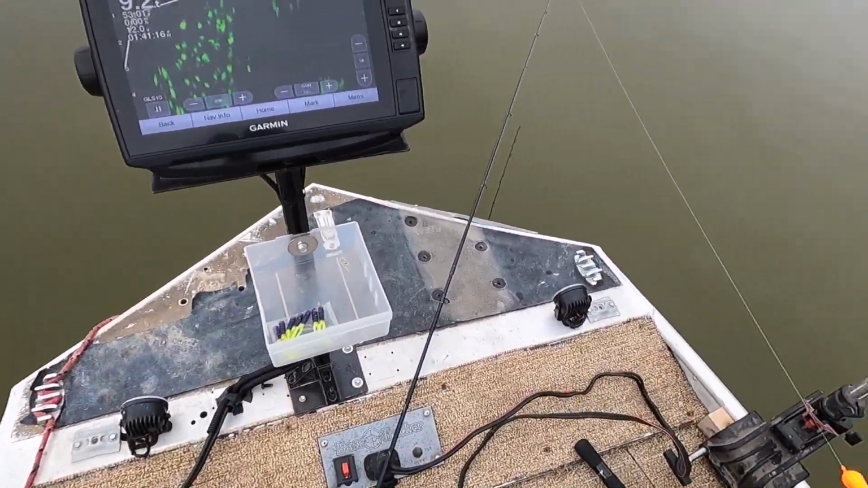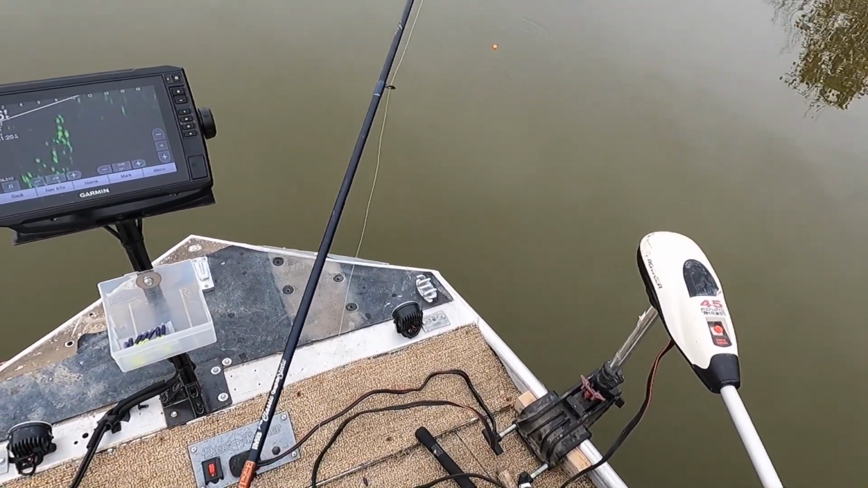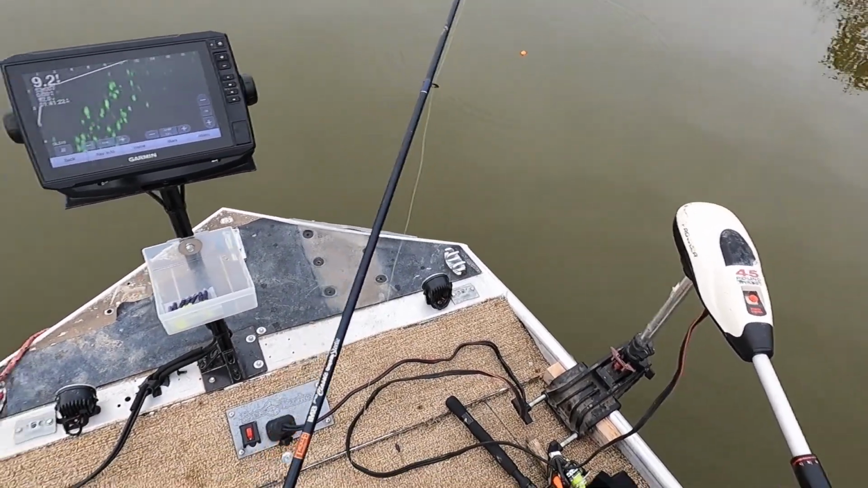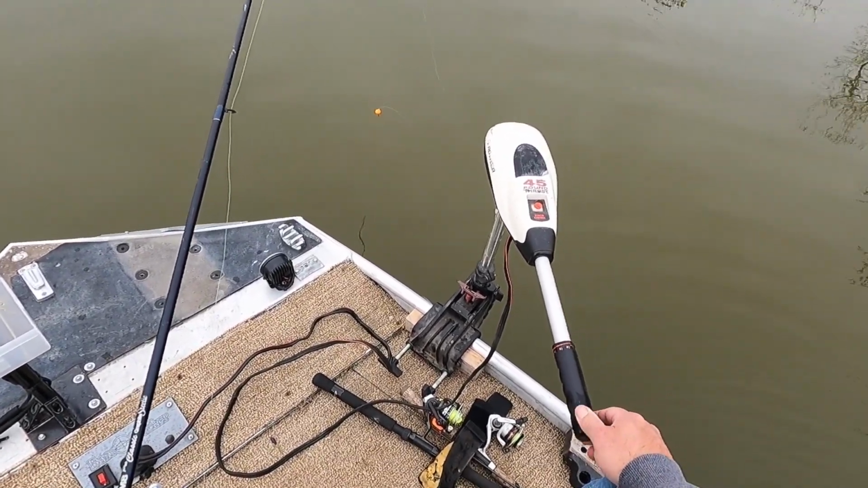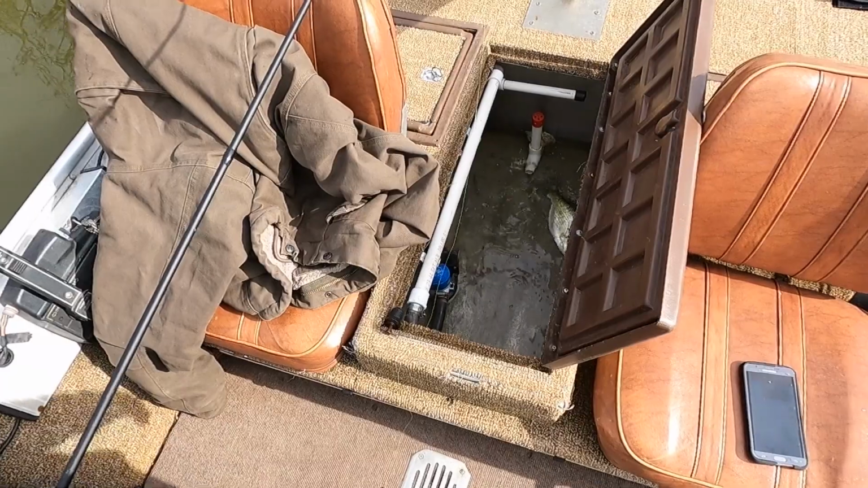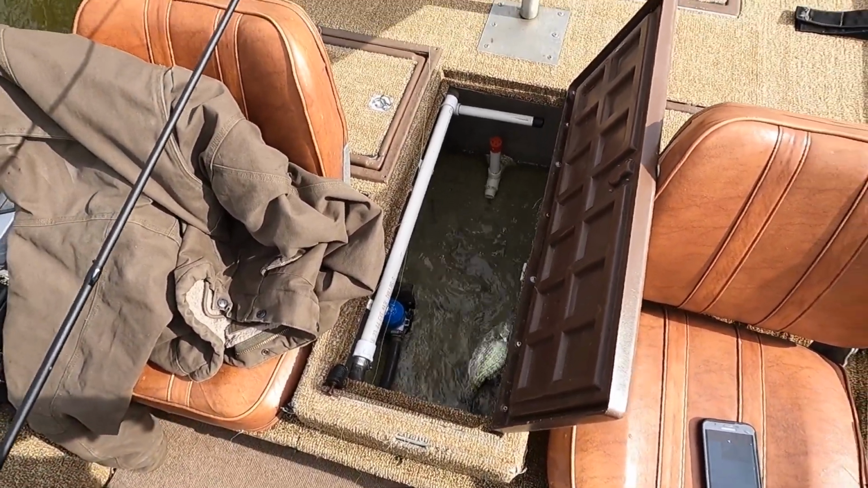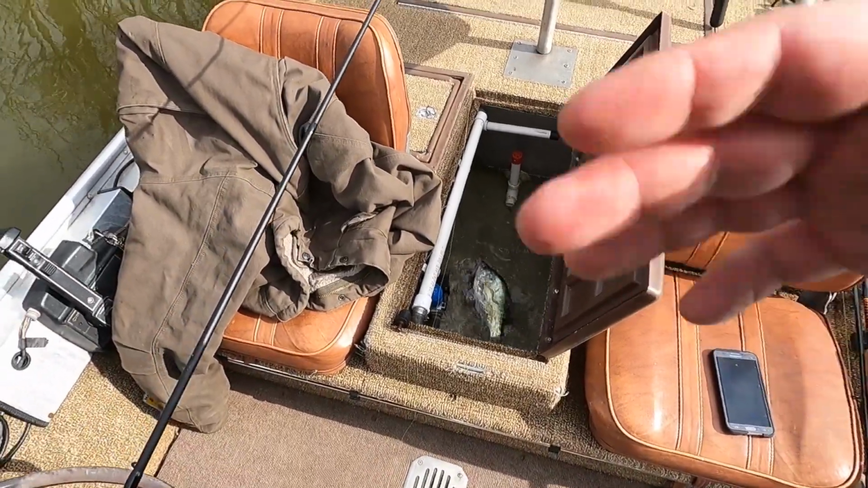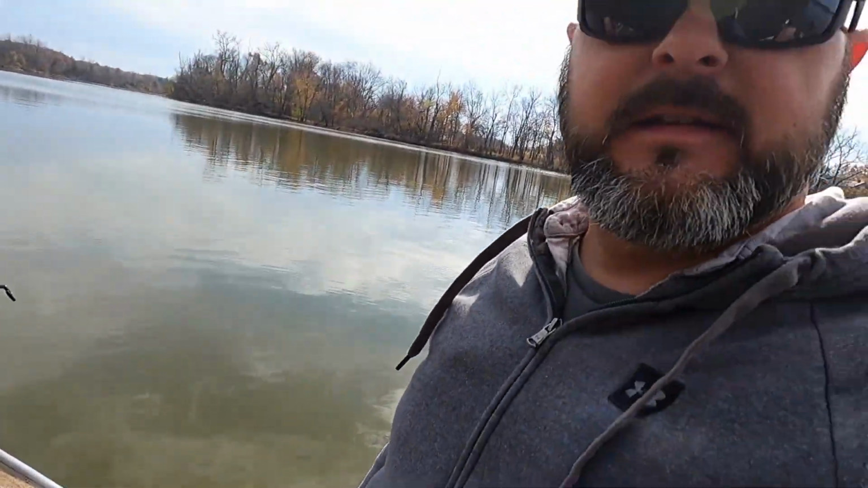What are those guys doing? I lost my trolling motor, my Minn Kota up here, so I'm working this little prowler on the side. All right, first one's in the box. It took me a little bit to get it sorted out here what we're doing. We're just working down this bank.